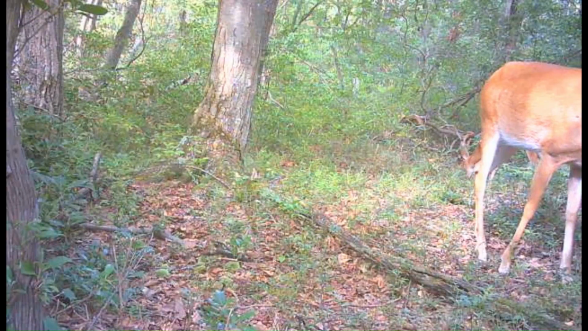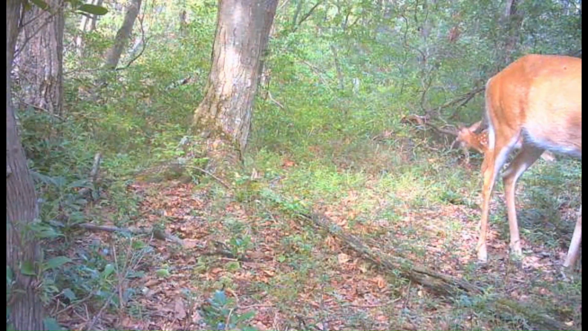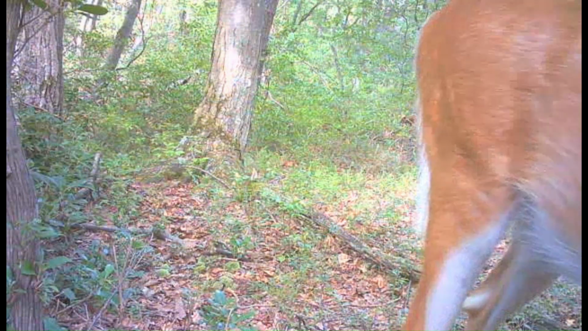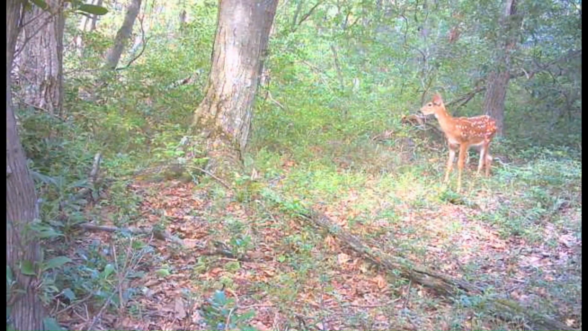And the fawn is feeding along with the doe. It's just lagging behind her a little bit this day. I can't say for sure, but I think it's bigger than the one other one.